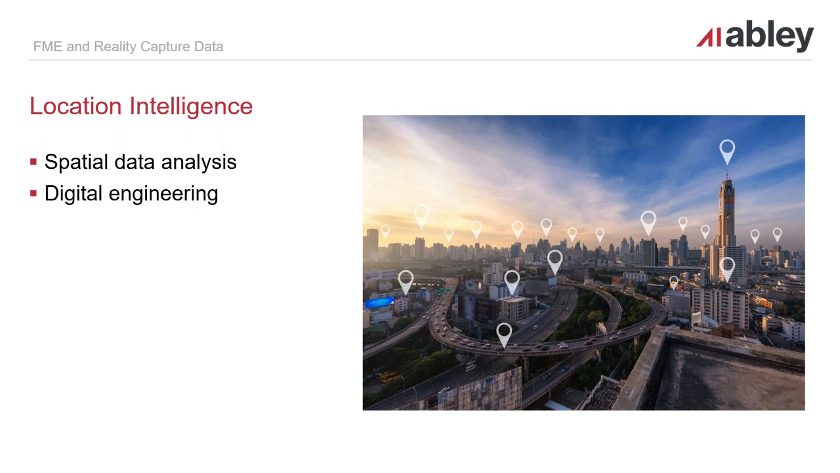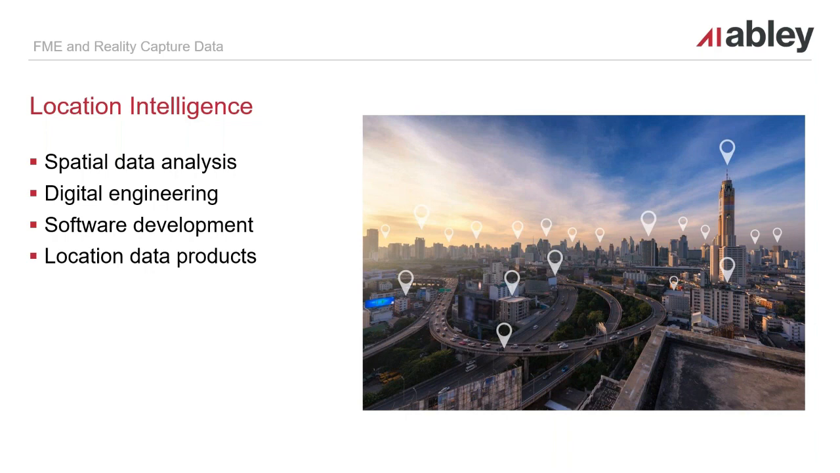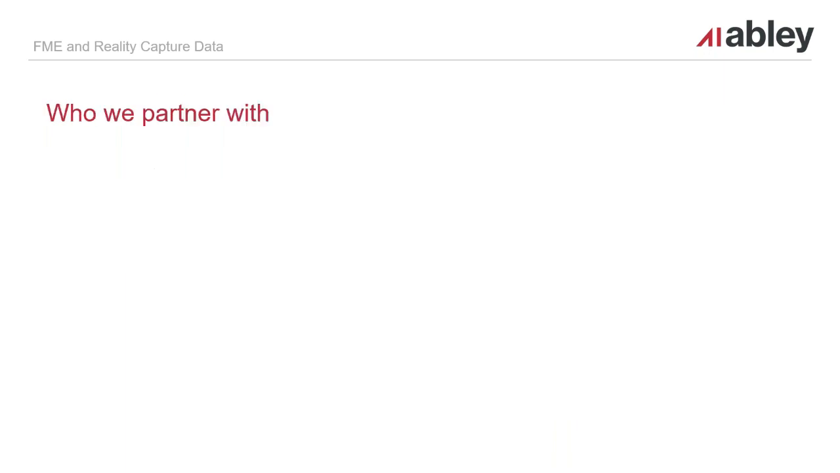But we also do a bit of digital engineering, and that's where my main focus is within that location intelligence sphere. We also do a bit of software development, again in the location area, and that helps us develop some location data products and services that we can offer to our clients.